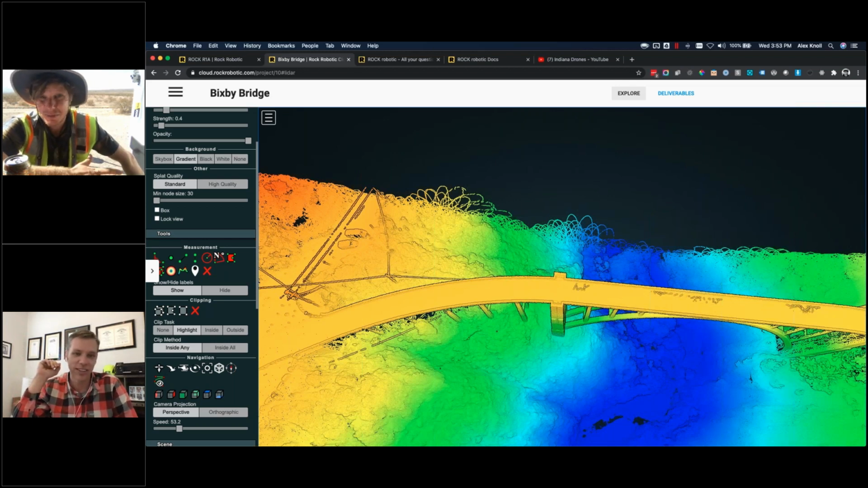I was going to say, there's no technical reason why you couldn't do LiDAR in pitch black, right? It would be great. Technically, it would actually work better.